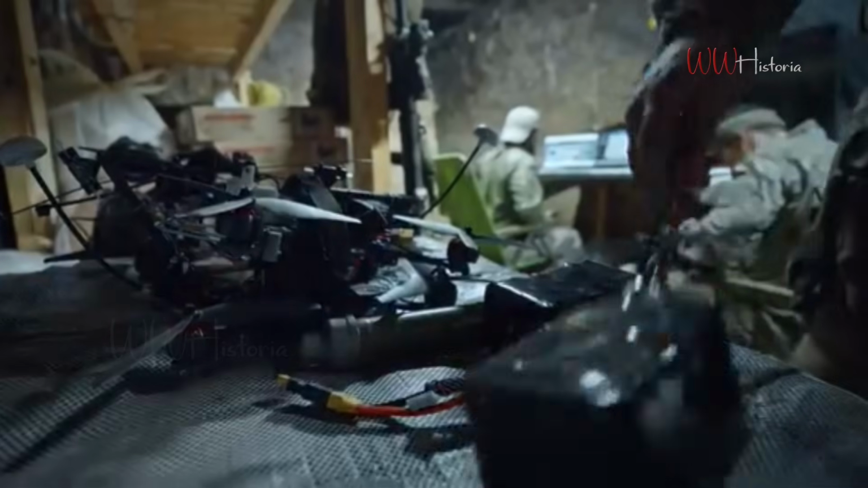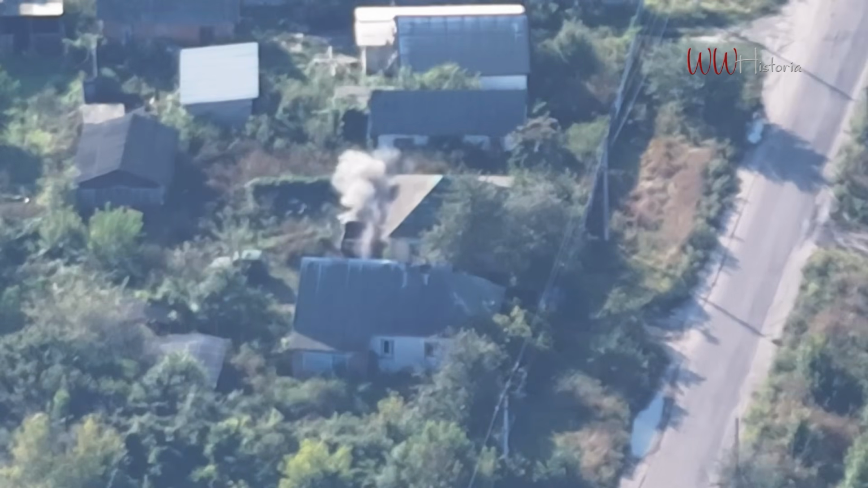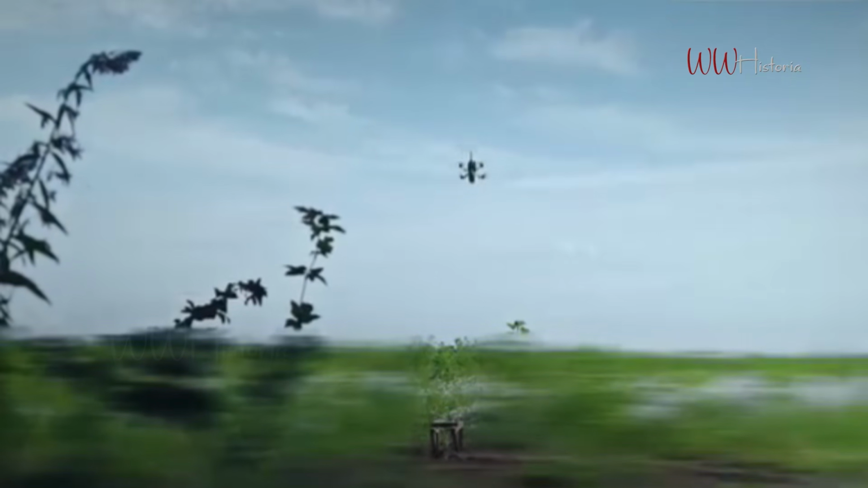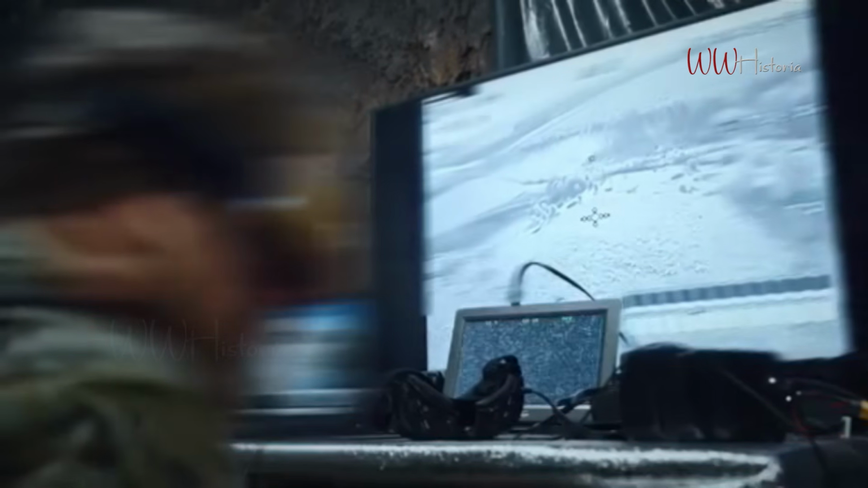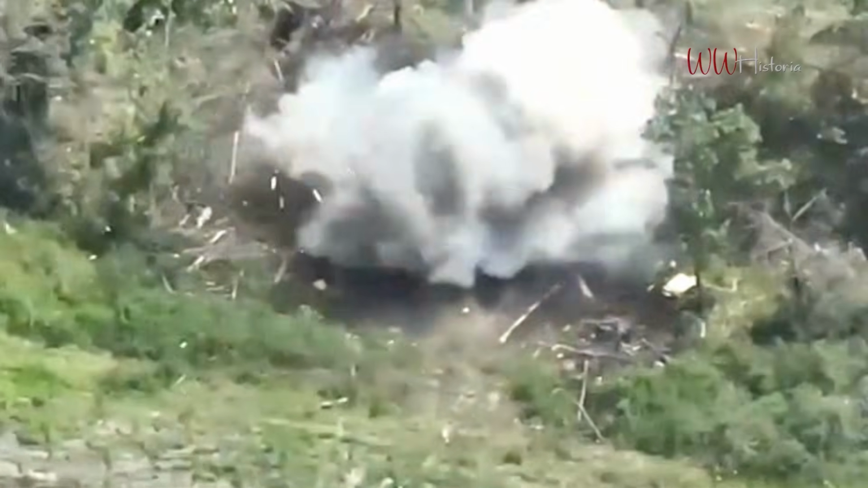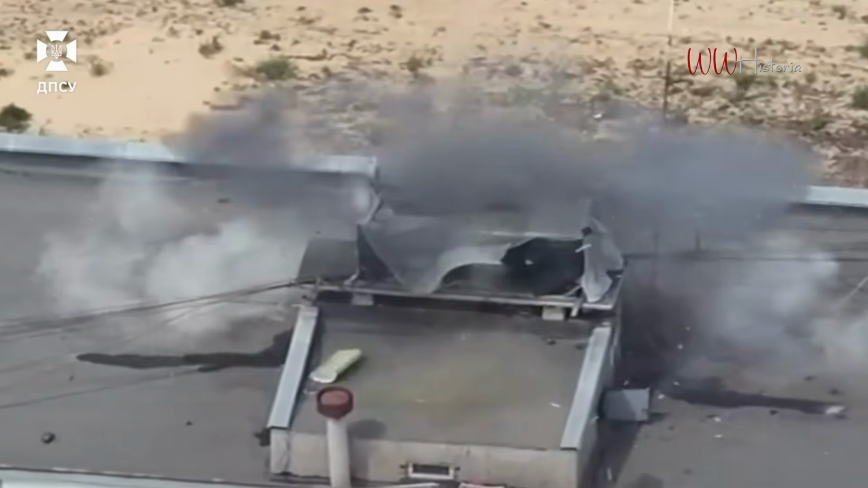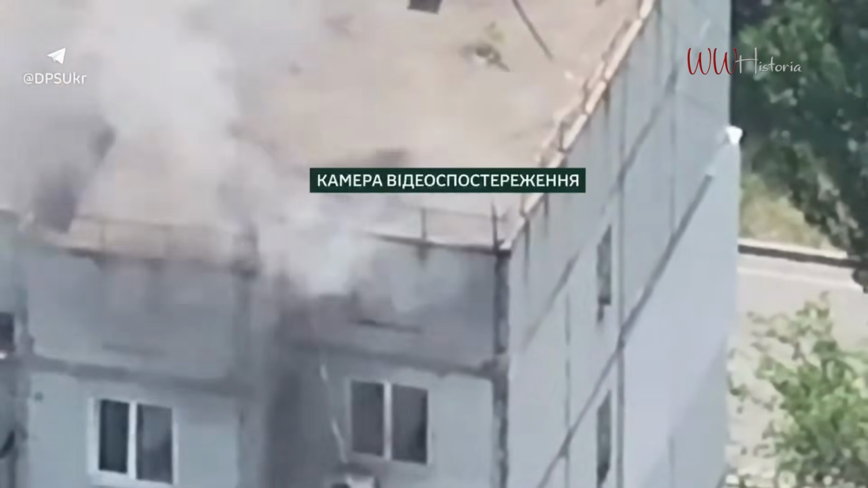Concurrently, along the southern theater of operations, Ukrainian border guard units have focused their precision strike assets on degrading enemy fire capabilities, surveillance infrastructure, and localized logistics. Precision drone strikes in the southern sector targeted a deployed D-30 122mm towed howitzer, a flexible field piece capable of providing indirect fire support to frontline infantry. Additionally, operators targeted stationary electronic warfare modules designed to jam local control signals, along with optical video surveillance installations used to monitor Ukrainian troop movements.